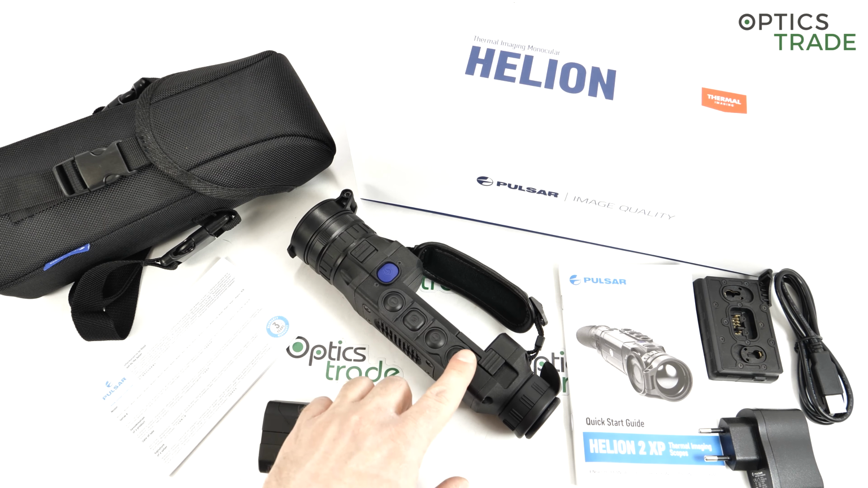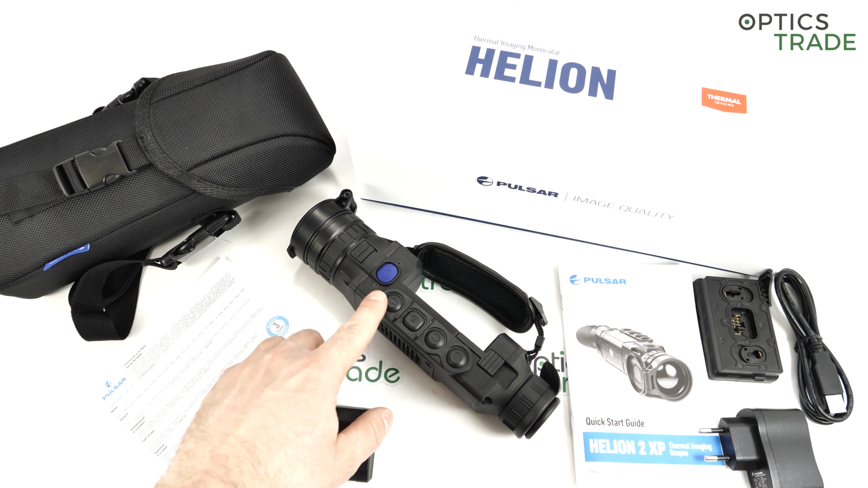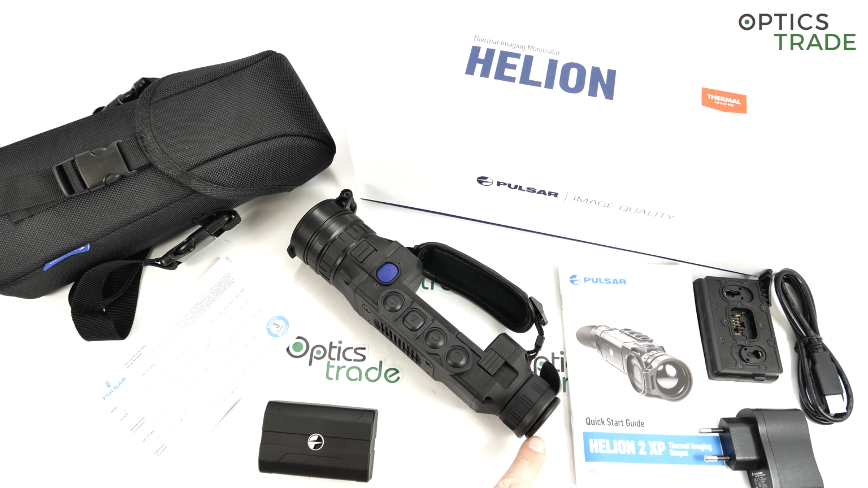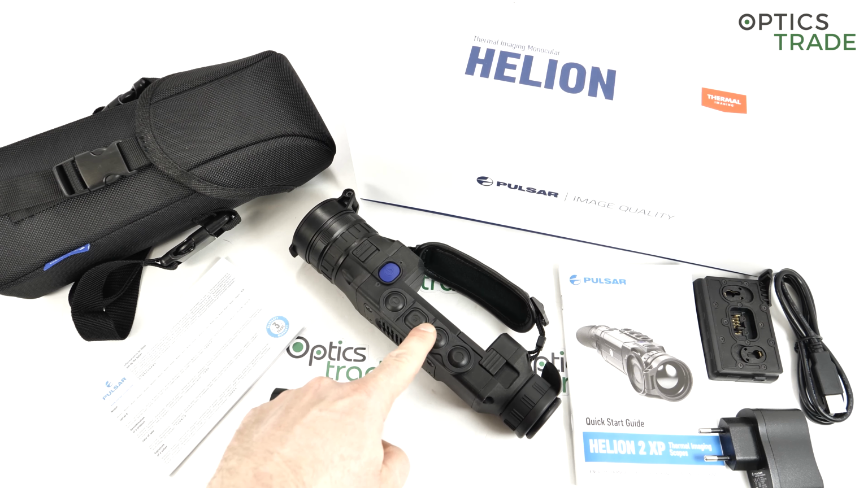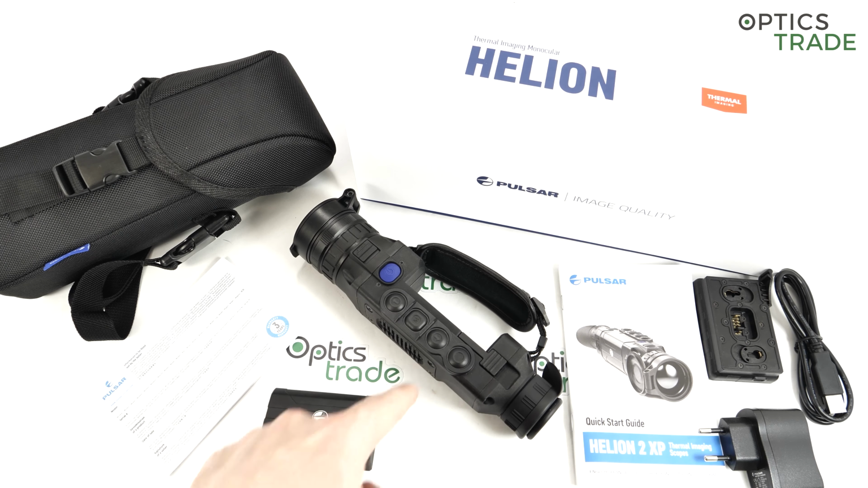What is true is that because there are 4 buttons in a line, if you're looking into the device, at start you have to learn to touch these 2 notches, so that you know on which button you are with which finger. Because there are 4, and you usually only use 3 fingers for these 4 buttons. But you get used to it in a couple of days of use.